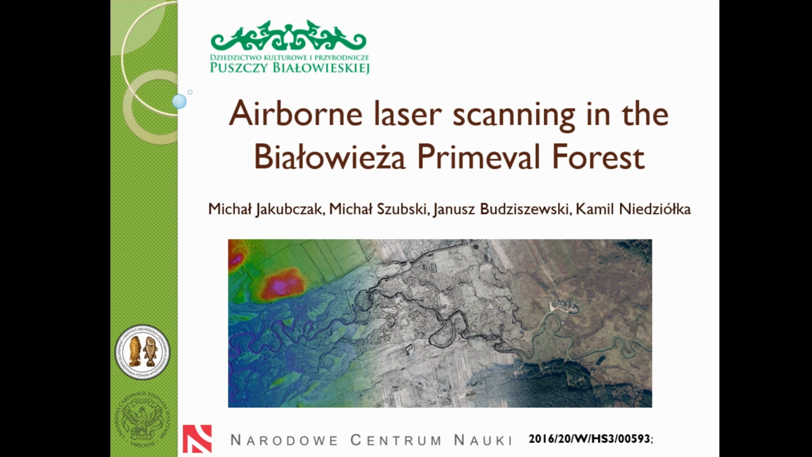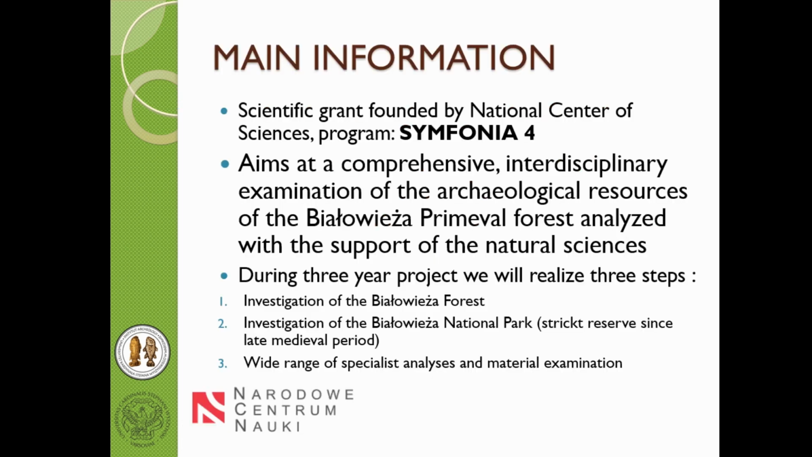We are working in Poland, in a project funded by the Polish National Science Center, called the Cultural and National Heritage of the Białowieża Forest. Later I will show you where exactly this forest is. This is one of the last, or even the last, forest that can be considered primeval in the European temperate zone. So it's a very specific type of area.